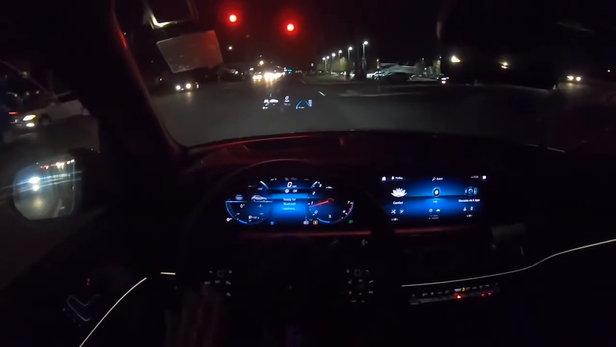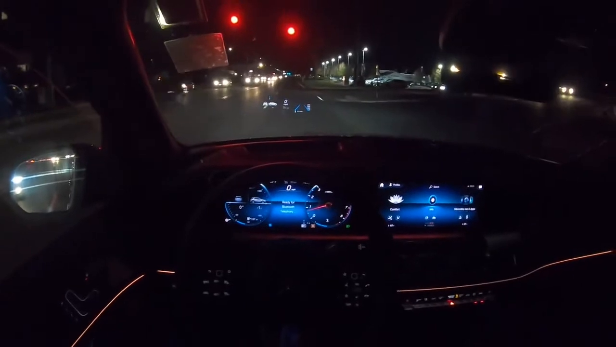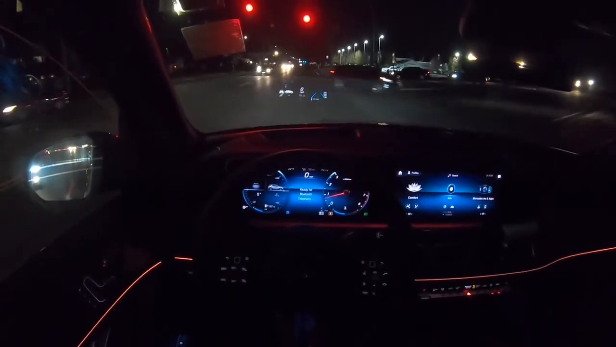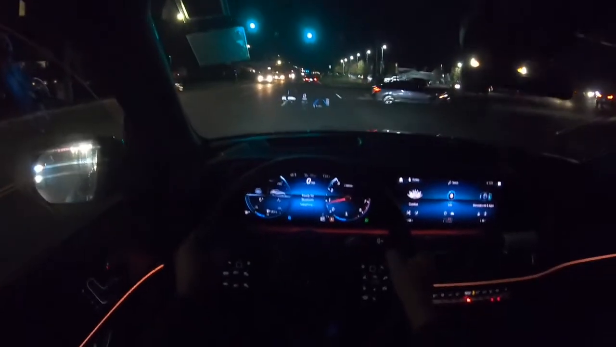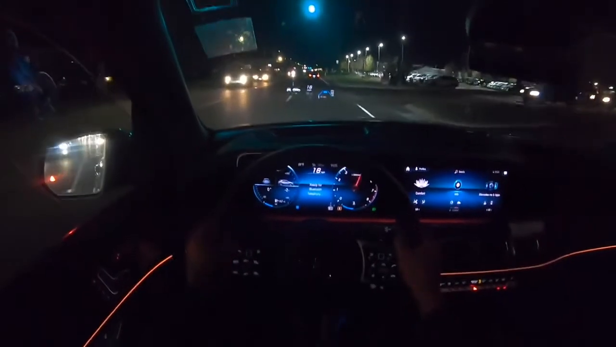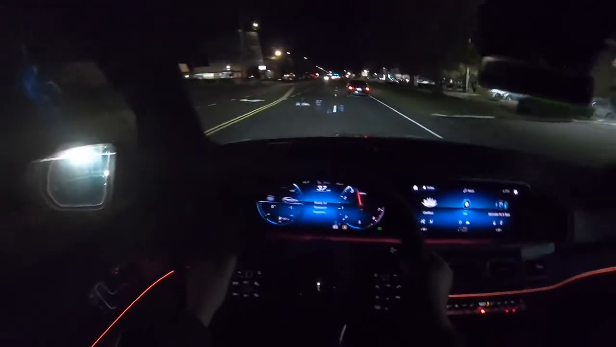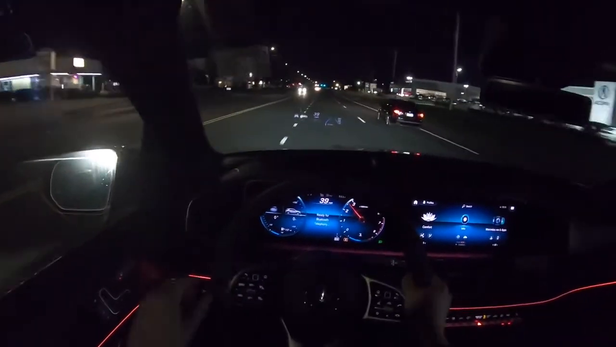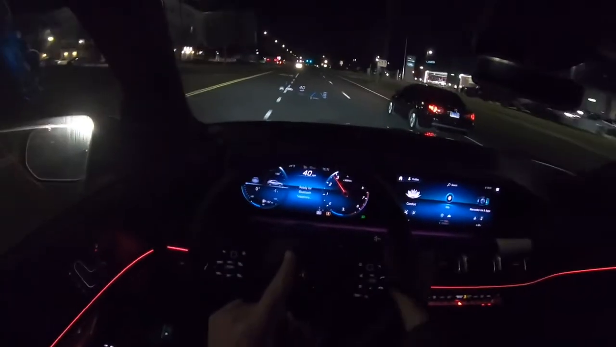I'm gonna go ahead and actually just accelerate without brake boosting, and let's see if there is some turbo lag. Yeah, definitely some turbo lag. But brake boosting this GLE is super impressive.